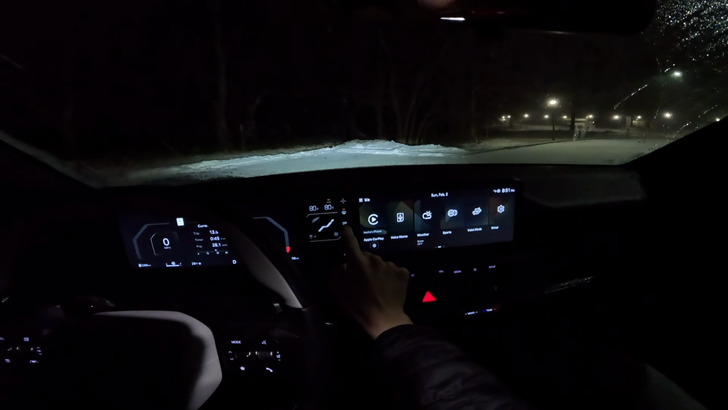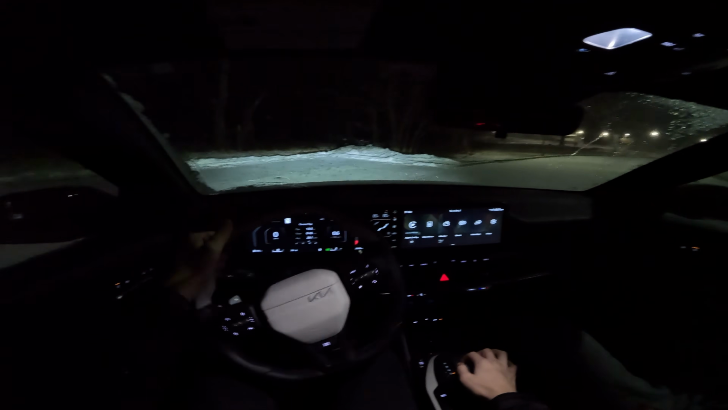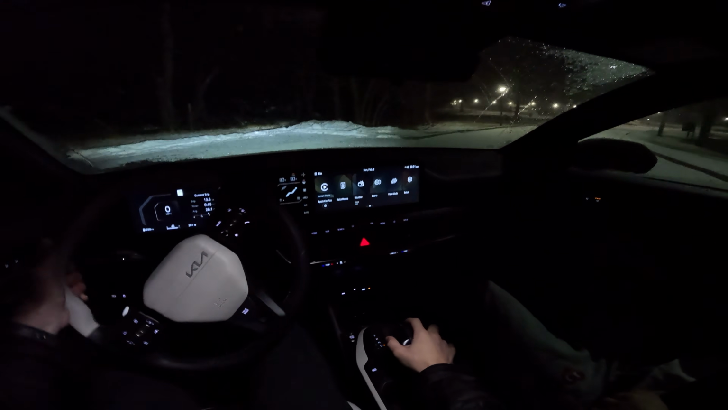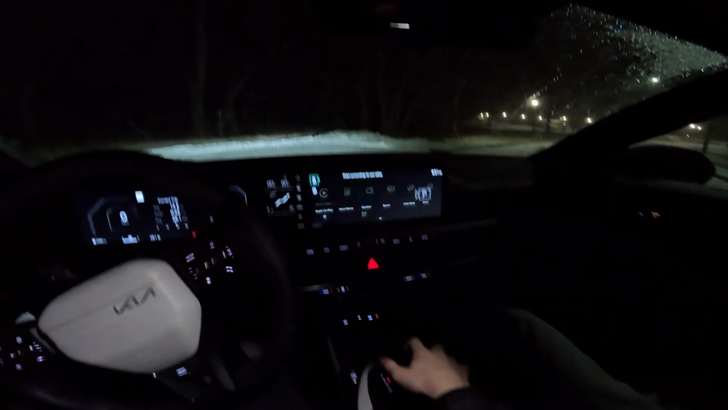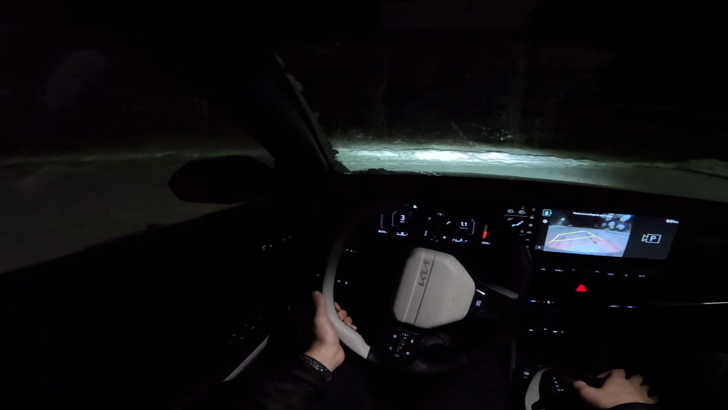We do have easy access to our defrosters and heated seats. No heated steering wheel though, but this car is pretty capable, I would say, in the snow. So that's not too bad. And our backup camera is still pretty functional even in the snow. There's no cleaning button, but I think it gets the job done pretty well.